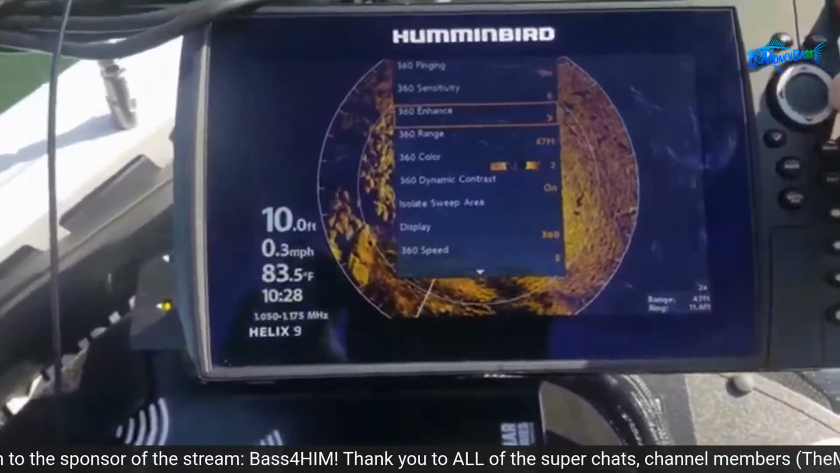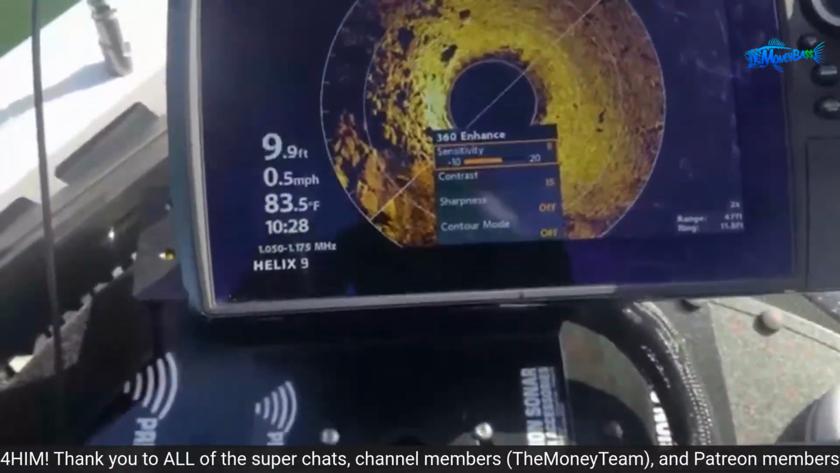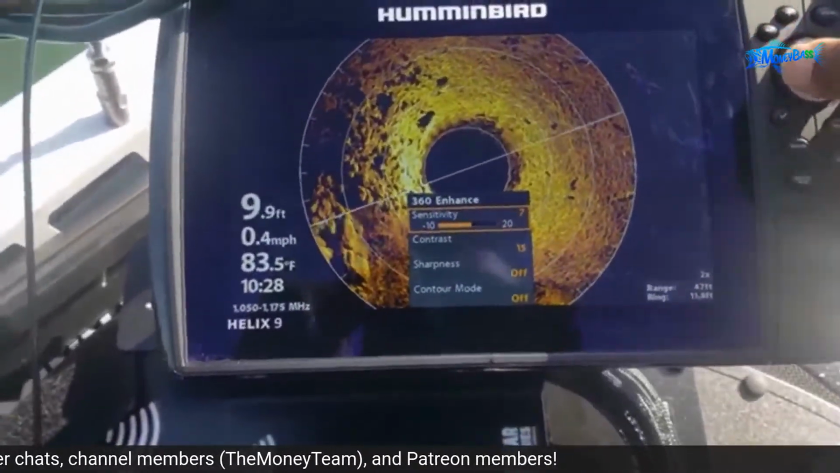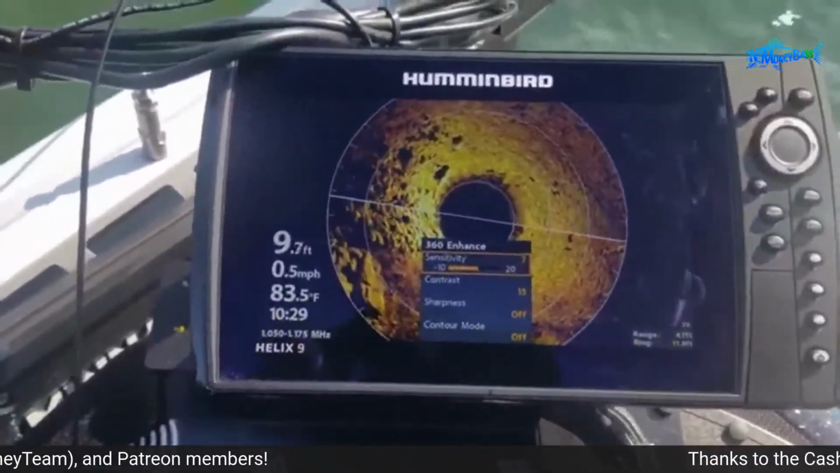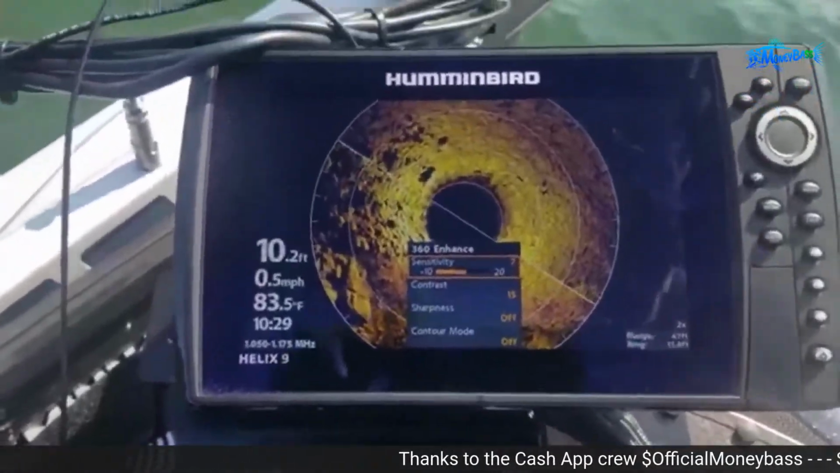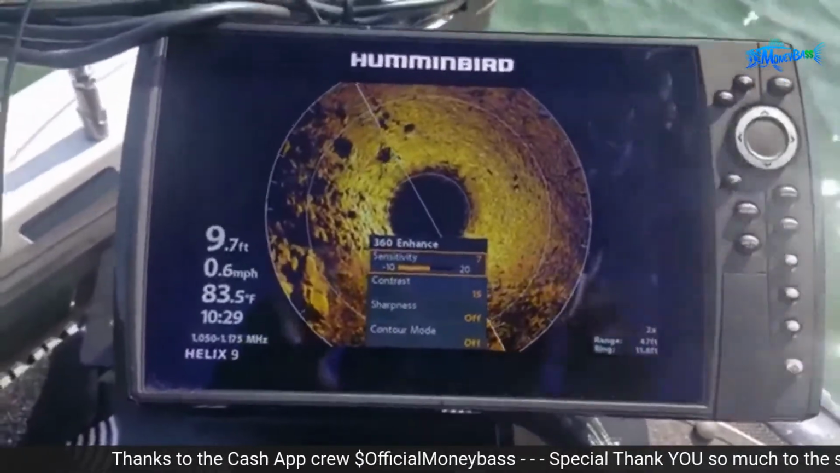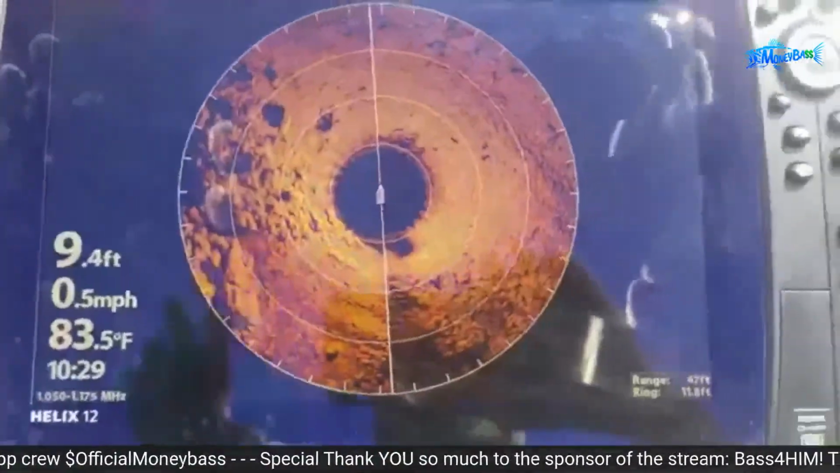Go to 360 Enhance, and from there you can just play around with the sensitivity and the contrast to get the picture the way that you want. And sometimes, depending on the water depth and different things like that, you may want to come in here and tweak it a little bit every once in a while, depending on what you're seeing on the screen. All right, so there we go.